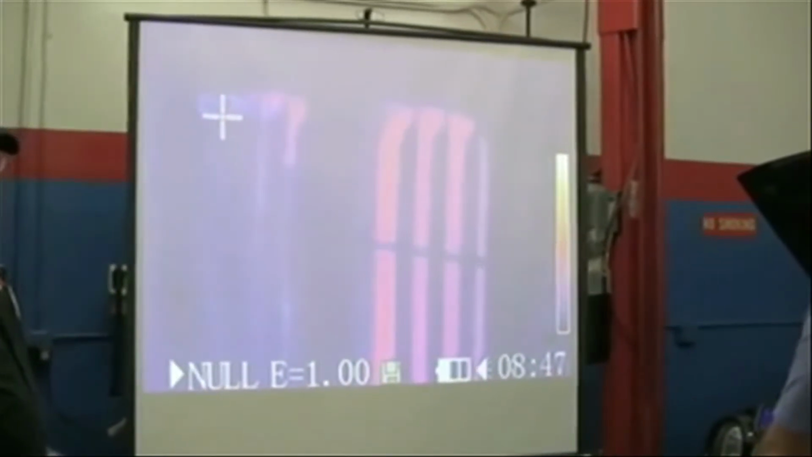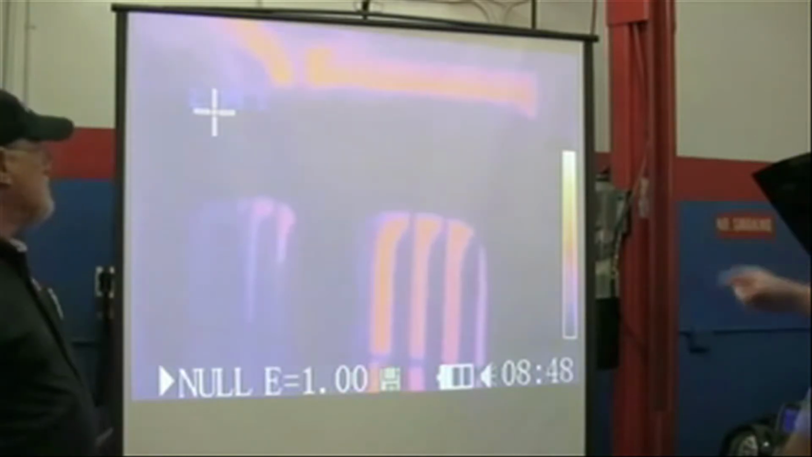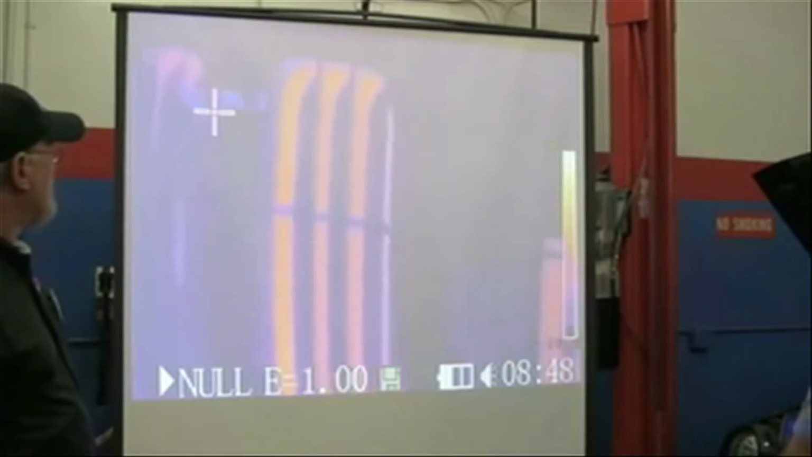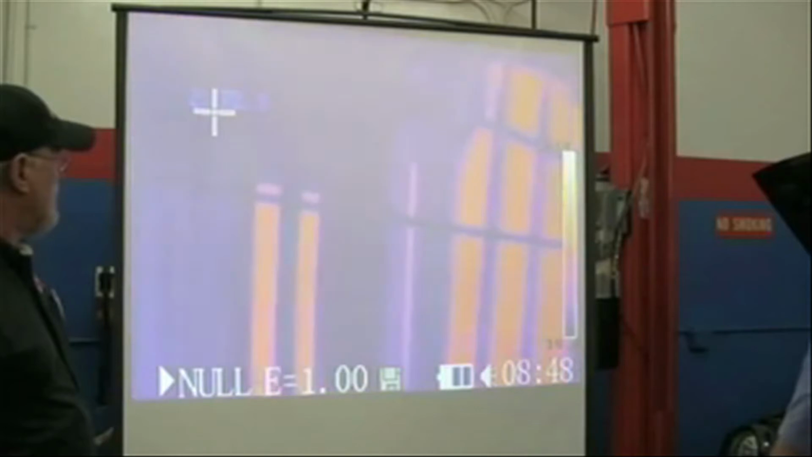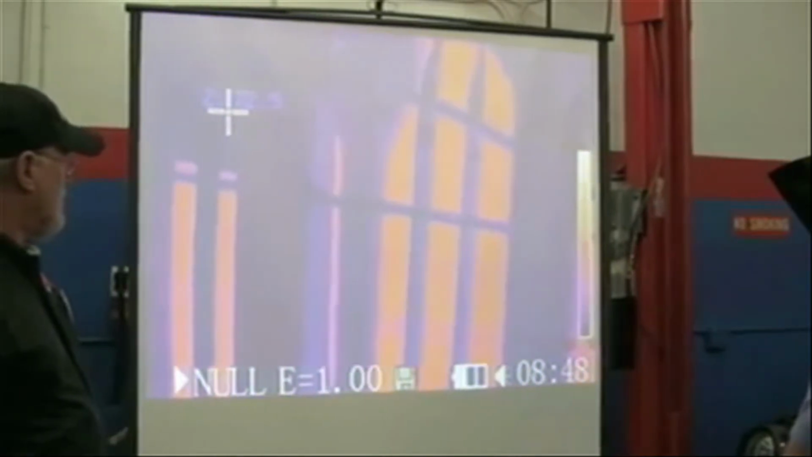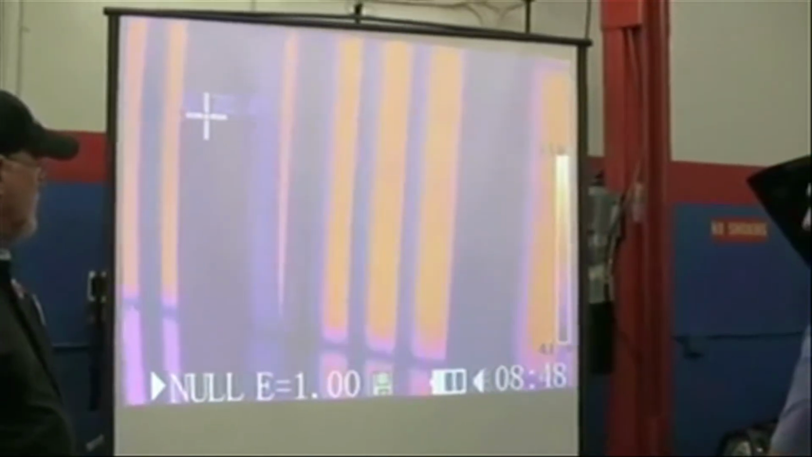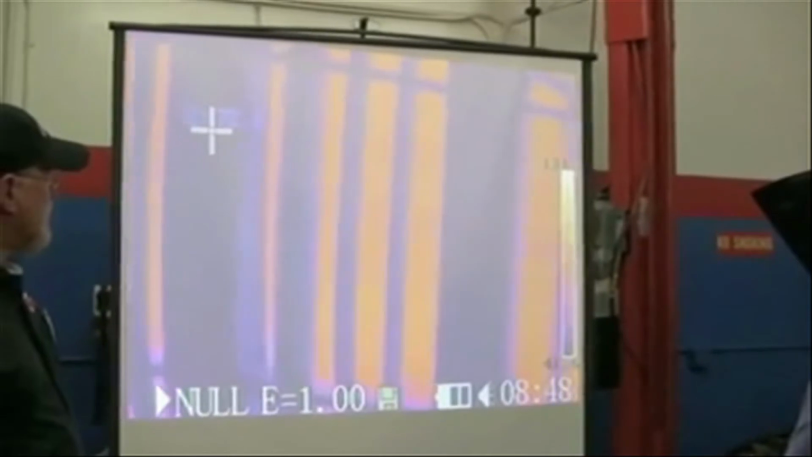You can see how it changed. Now look at this so that you can see the temperature change. Look what's happening right there. That's a big temperature change compared to what we had a couple of minutes ago. You can see that this is getting a lot warmer, taking the heat out from the vehicle. And if we had a clog in this condenser, you can see it's almost all red. Here, shut the AC off for a second.